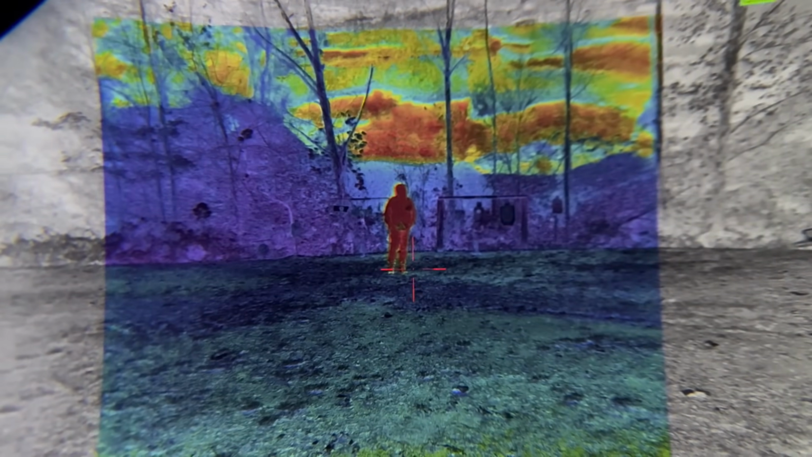This is at 25 yards. All right, guys, so we finally made it to pitch black dark. As you can see, you can't see anything out here. We do have a light over there to where you can see just a tad bit. When you bring it back over here, it's pitch black. So let's go ahead and look under the camera and see what all is going on.